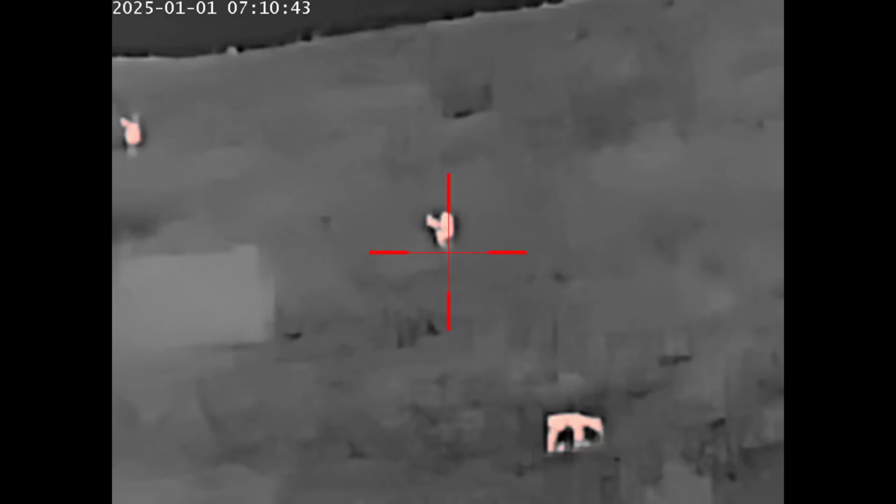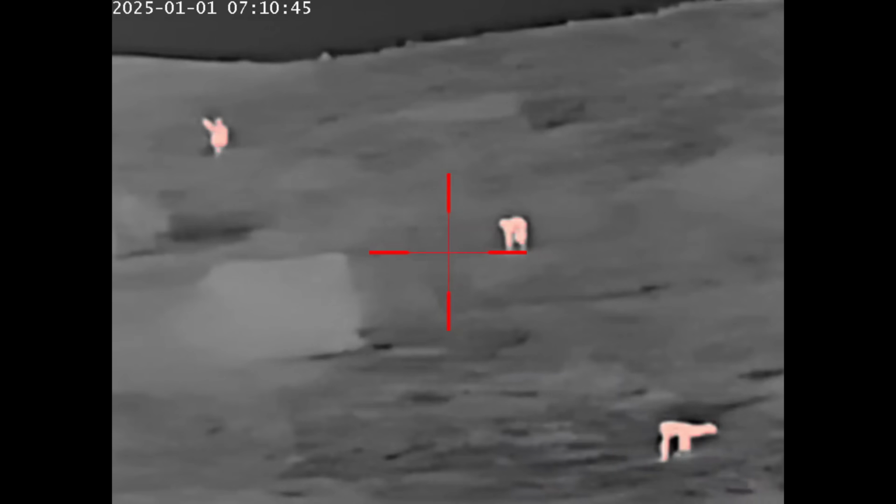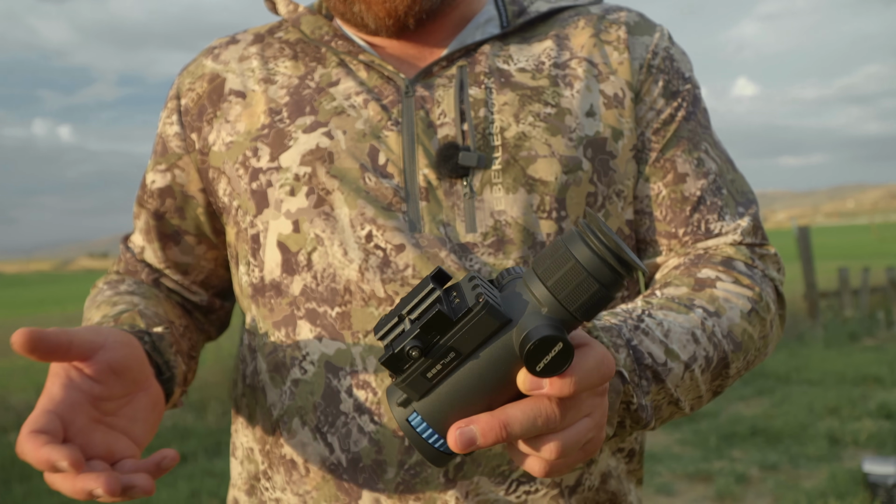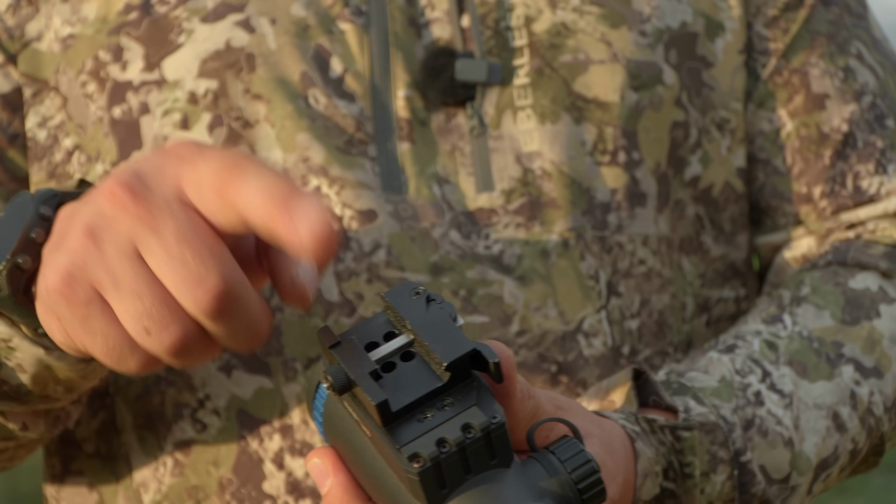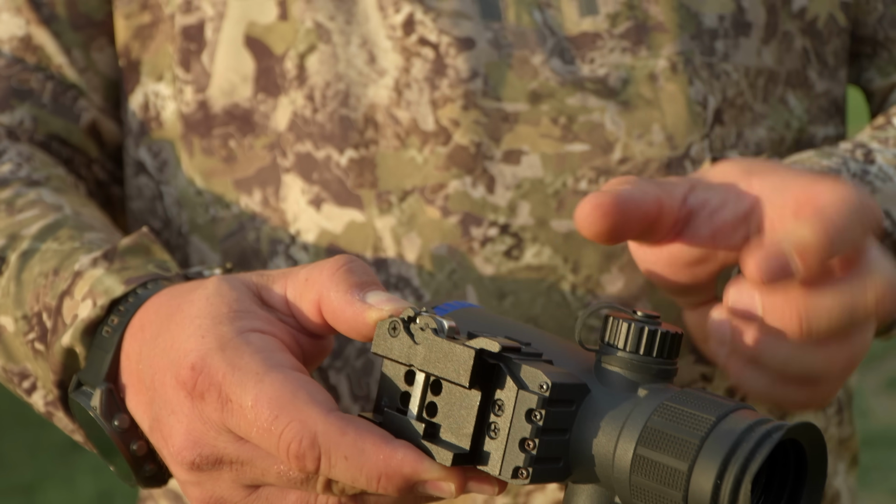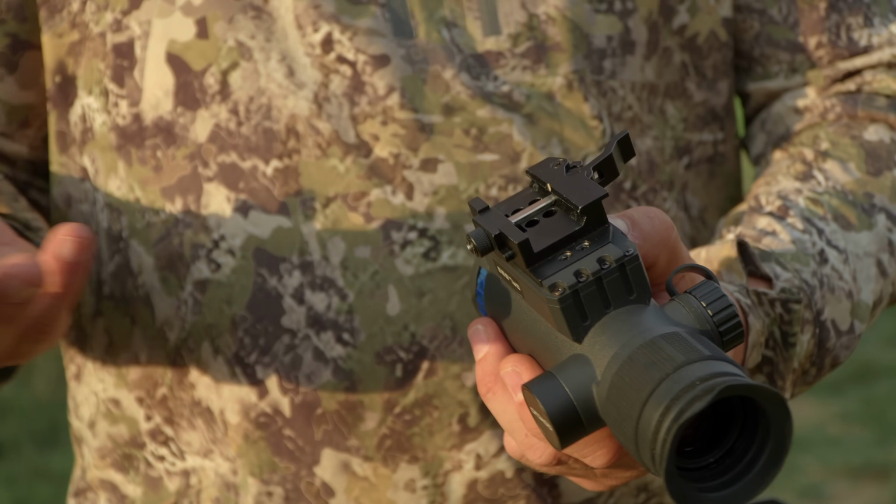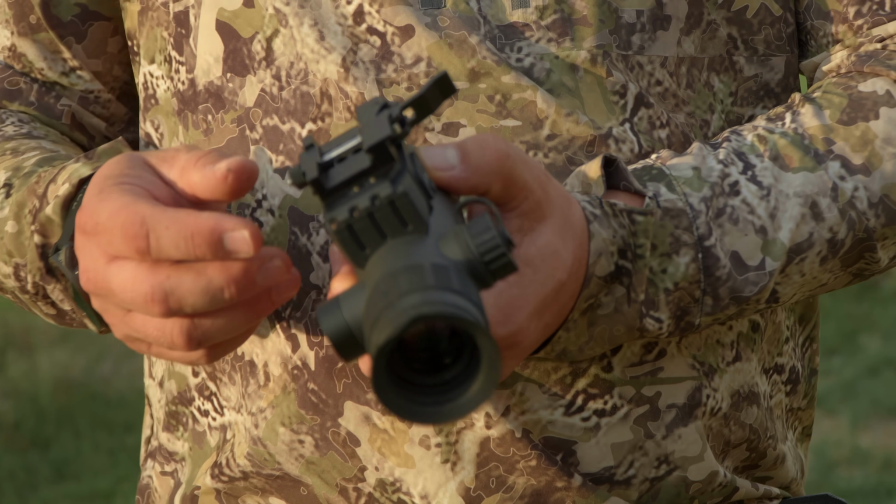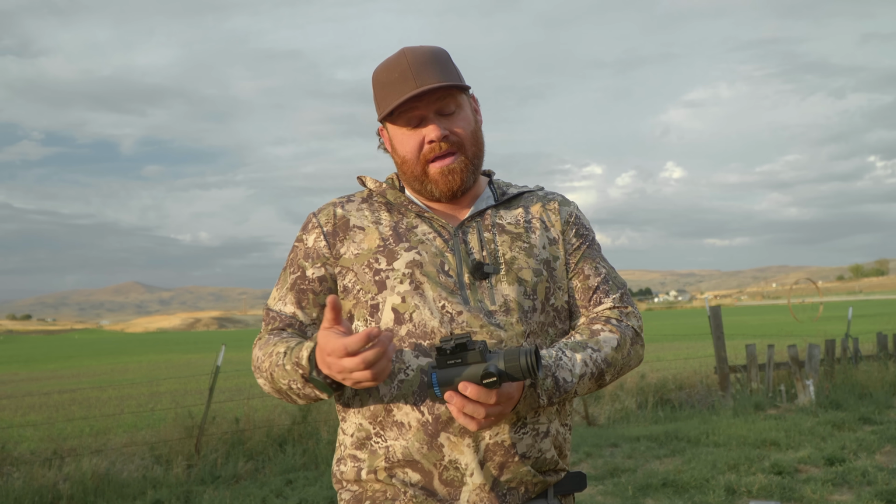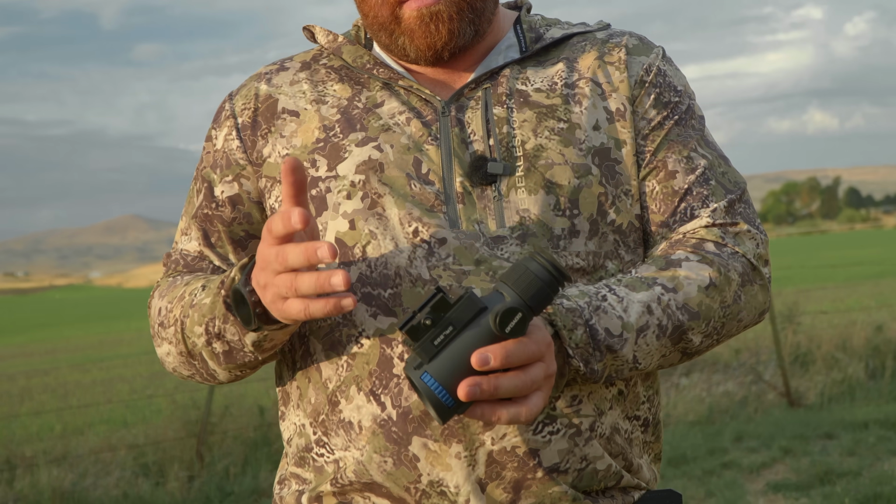The mount that this comes with is actually substantially better than I thought it would be. I'm pleasantly surprised at that. I'm happy about this. It's adjustable here to fit specific pick rails. It locks on. To unlock this, you push this down, then this pops open. We didn't do a return to zero test, but I'm sure it's not going to do too bad. The tab that goes in between your pick slots here is square, so there's not going to be a lot of play there, and then you can adjust the clamping pressure down pretty tight, so it's going to really lock on.